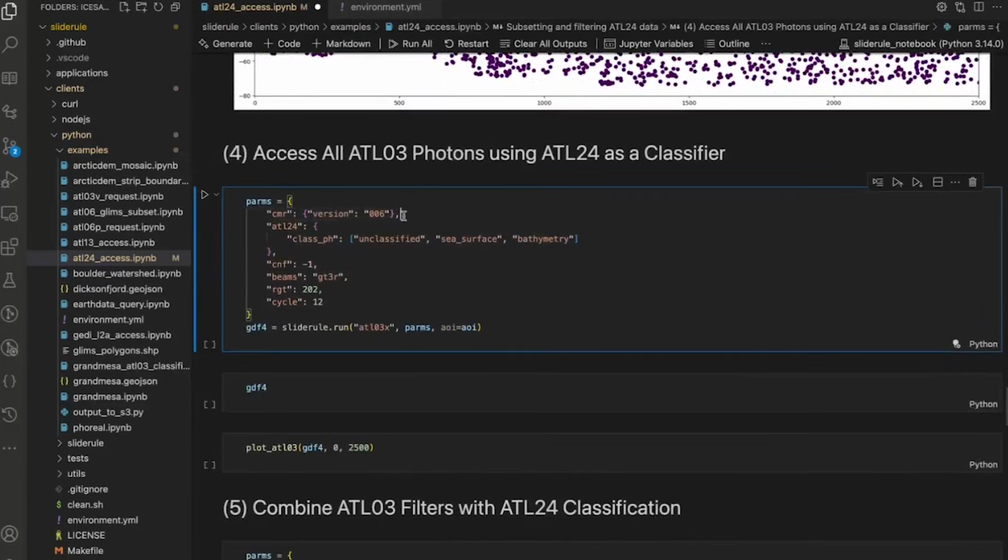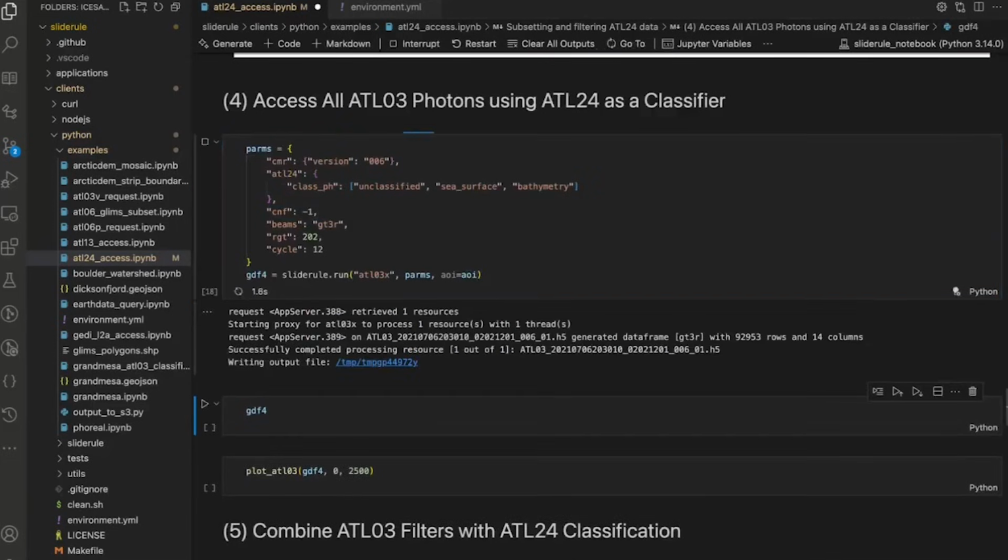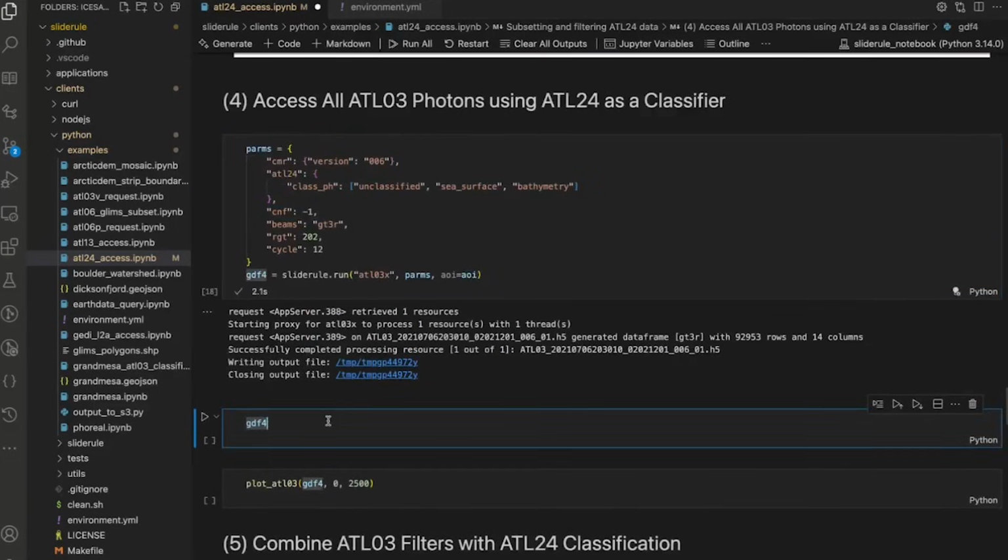The ATL24 is run against the release 6 ATL03, so I have to manually specify that in the request parameters. I'm going to ask for everything. Because this is an ATL03 request, I'm going to turn off any filtering based on its own confidence values. And I'm going to ask for the same beam, reference ground track, and cycle. So this is going to go out and grab that.